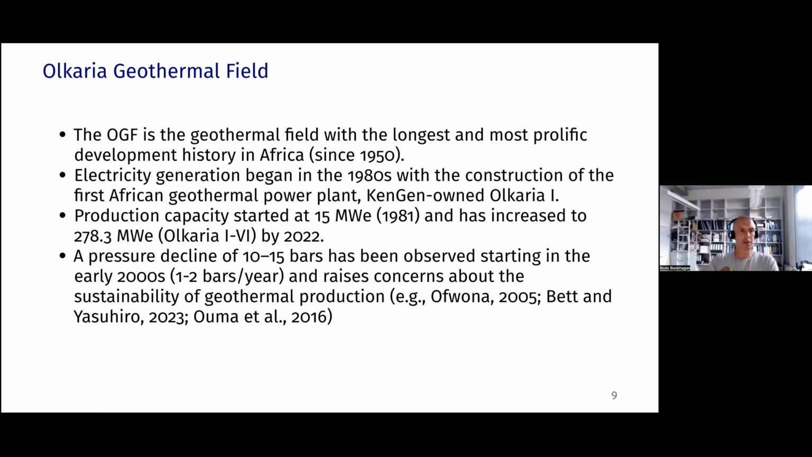Let me just say a few words about the OGF, and that partly motivates some of the presentation today, and that is that the Olkaria geothermal field has the longest and most prolific history in Africa. It started in 1950, and the electricity generation began in the 1980s. That's Olkaria 1. And then the production capacity was originally 15 megawatts in 1981 and has been increased by more than an order of magnitude with the last one, Olkaria 6, that was started in 2022.